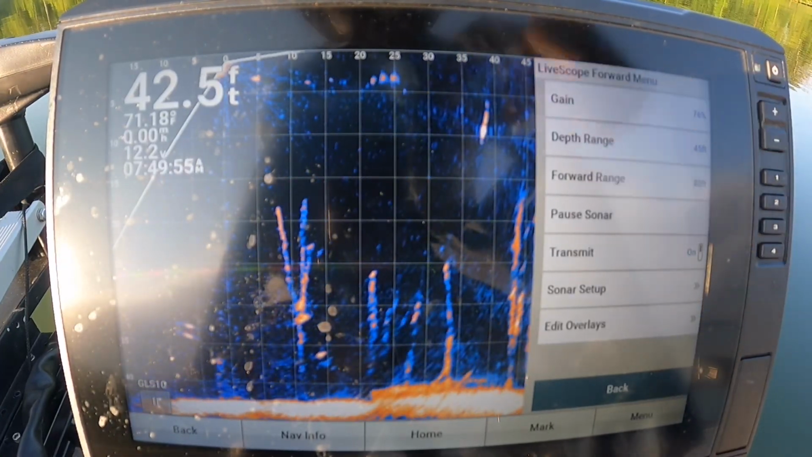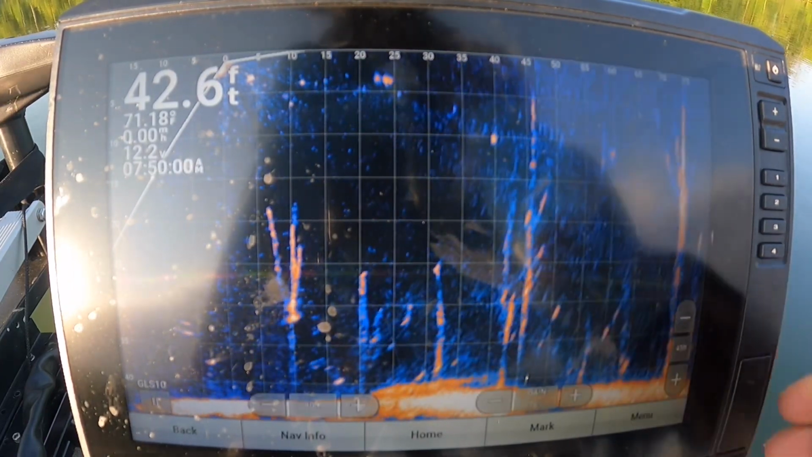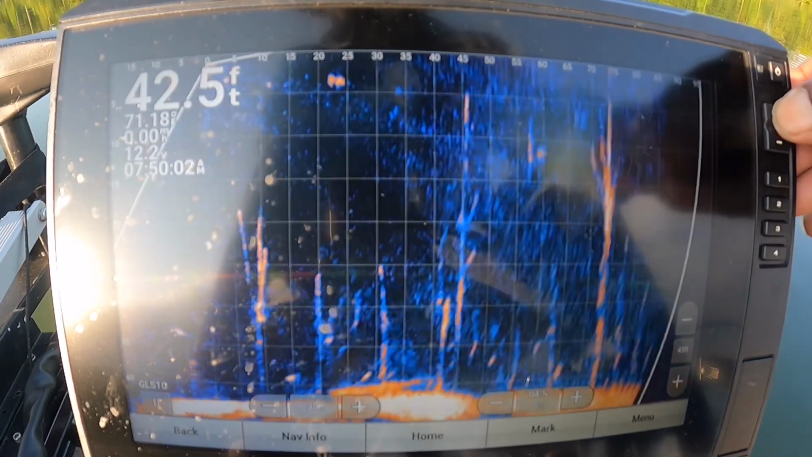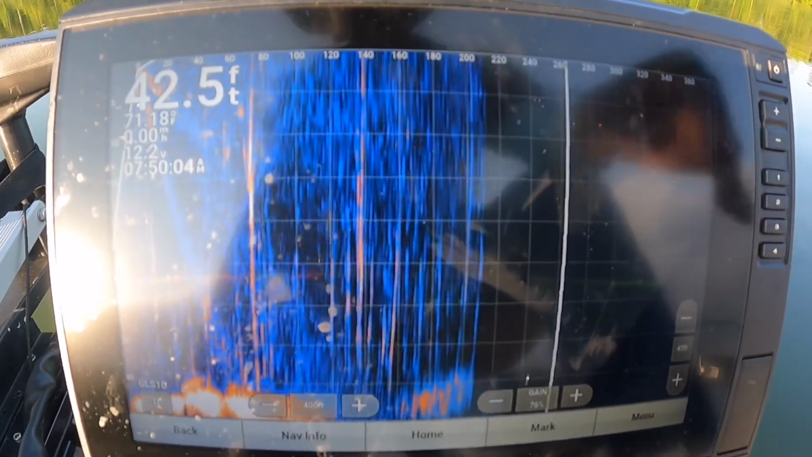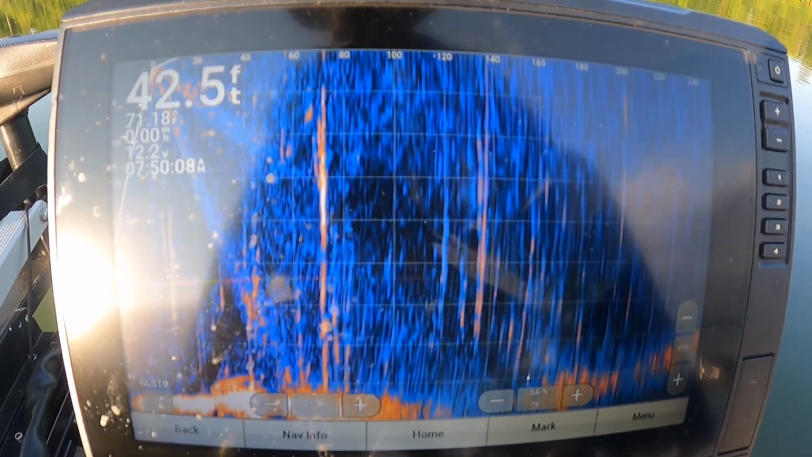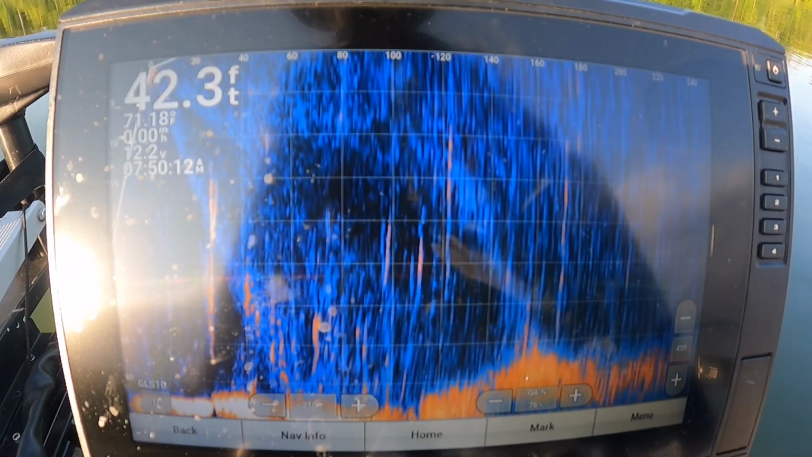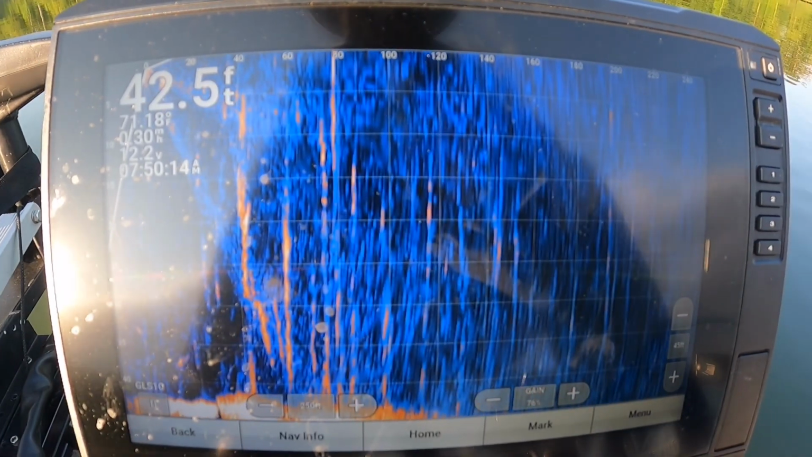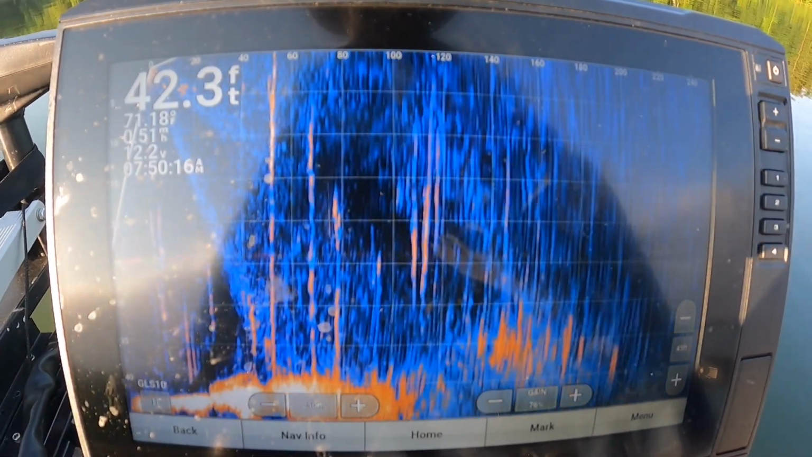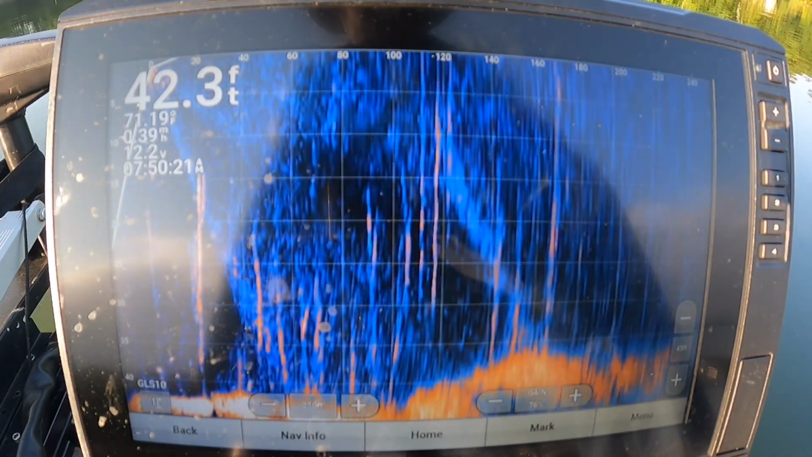Now, you will need to play with your unit's settings, because I've got the 106 SV. So if you've got a different unit, those settings may be different. For settings, it's not a one size fits all. You'll have to see which settings you like best.